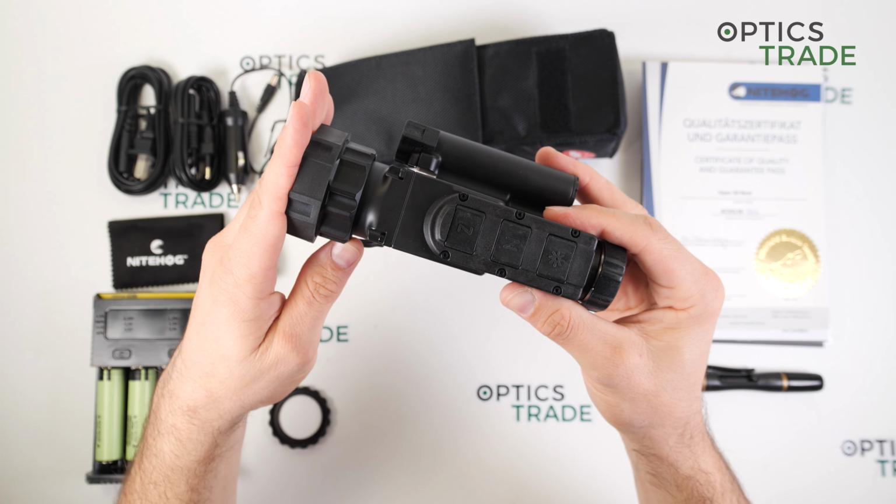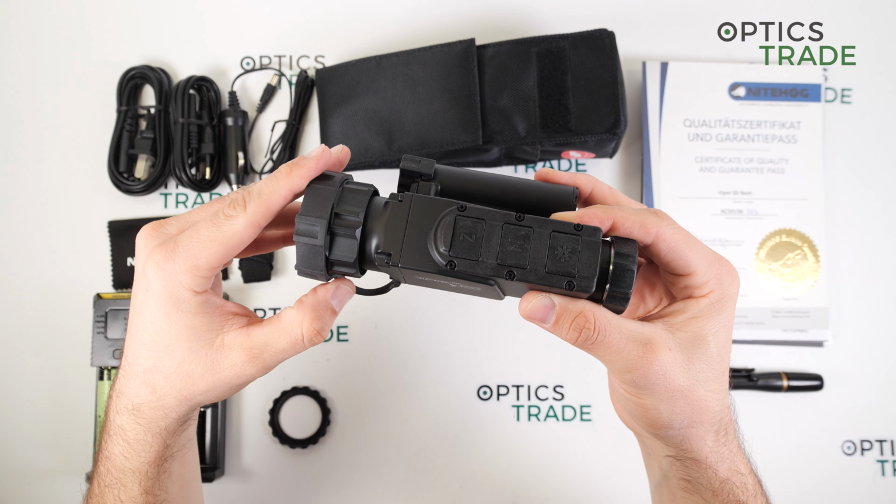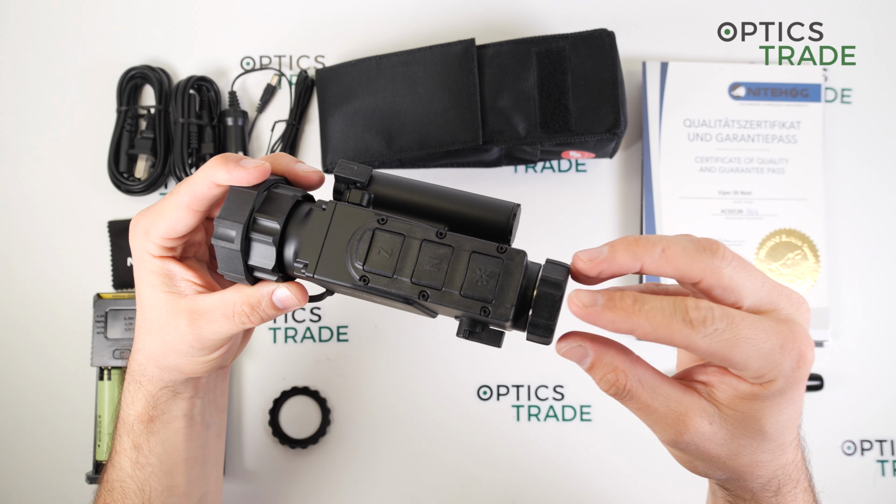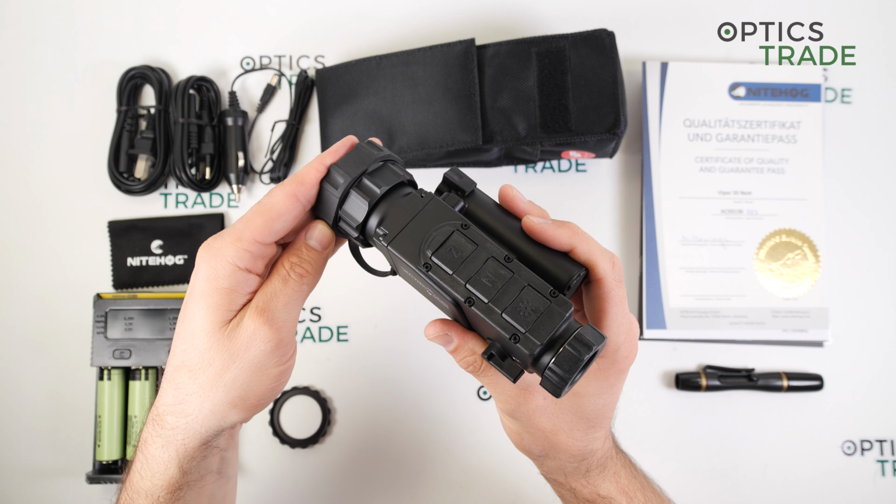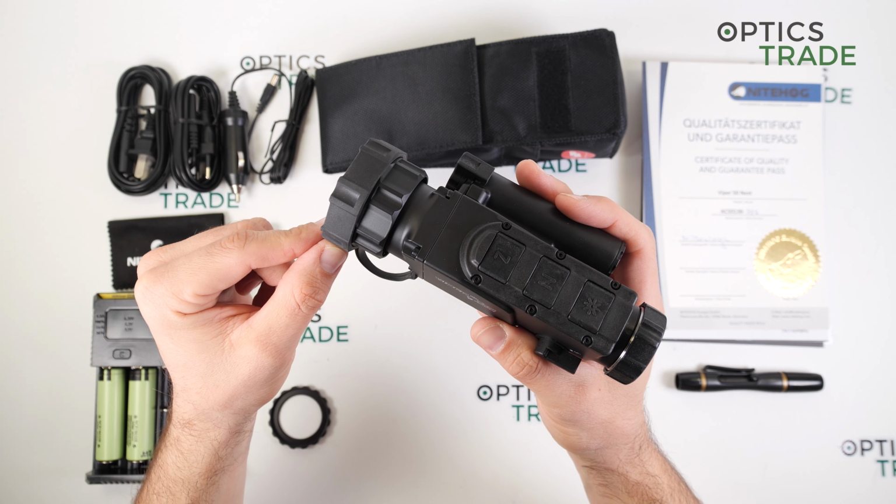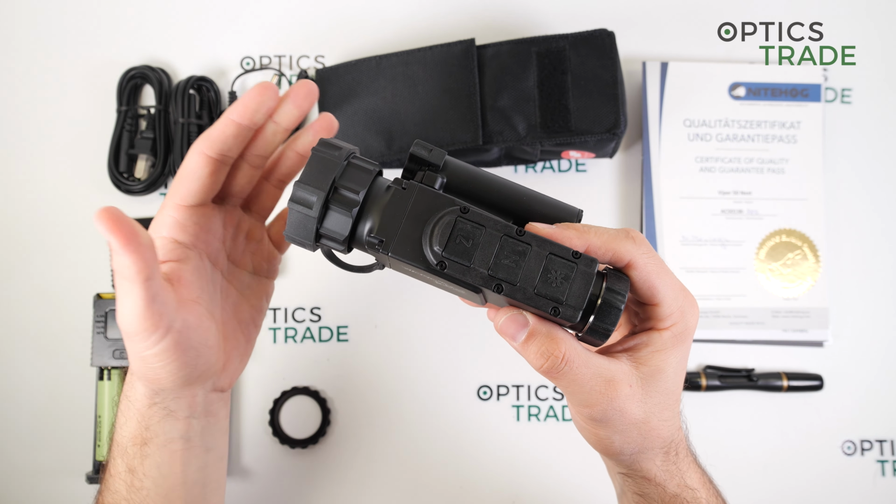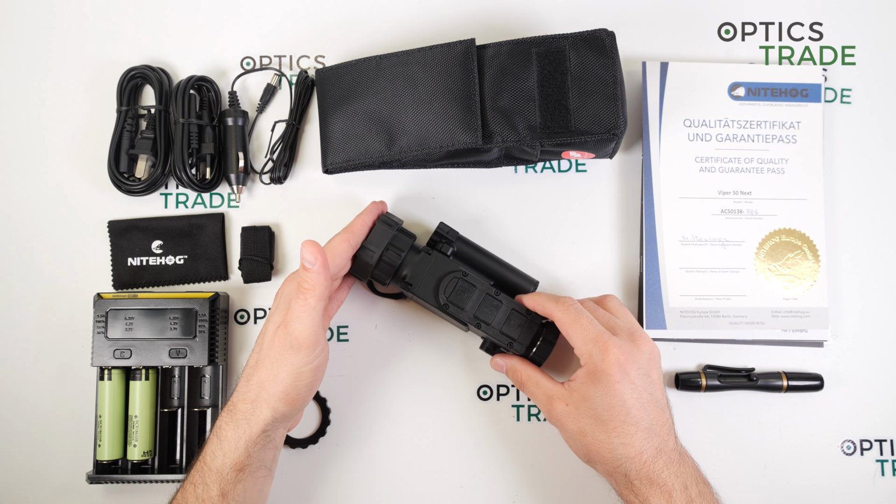The field of view, I think, is the main, let's say, negative part of this device, because the field of view is quite a bit smaller if you compare it to some other devices with a 50 millimeter objective lens on the market. Those devices have approximately 12 to 15 meters of field of view at 100 meters.